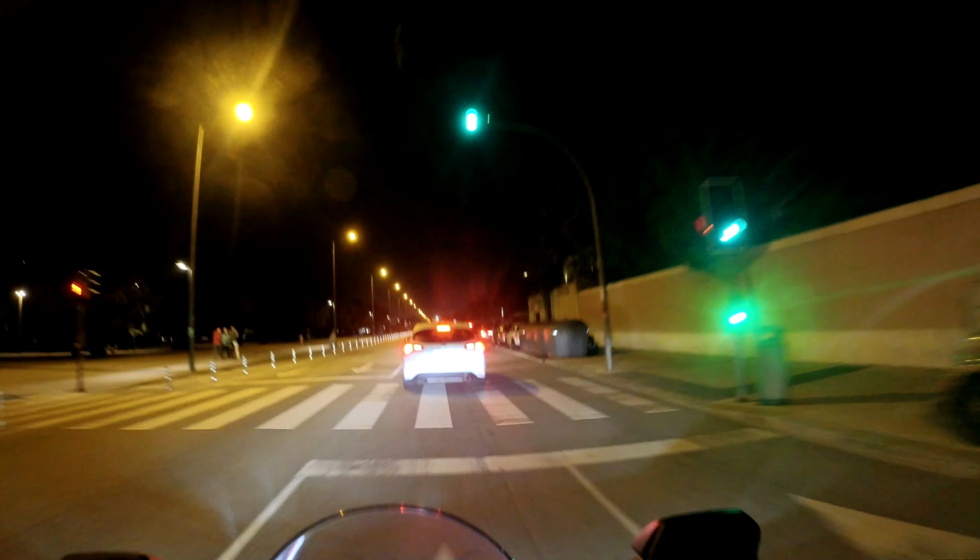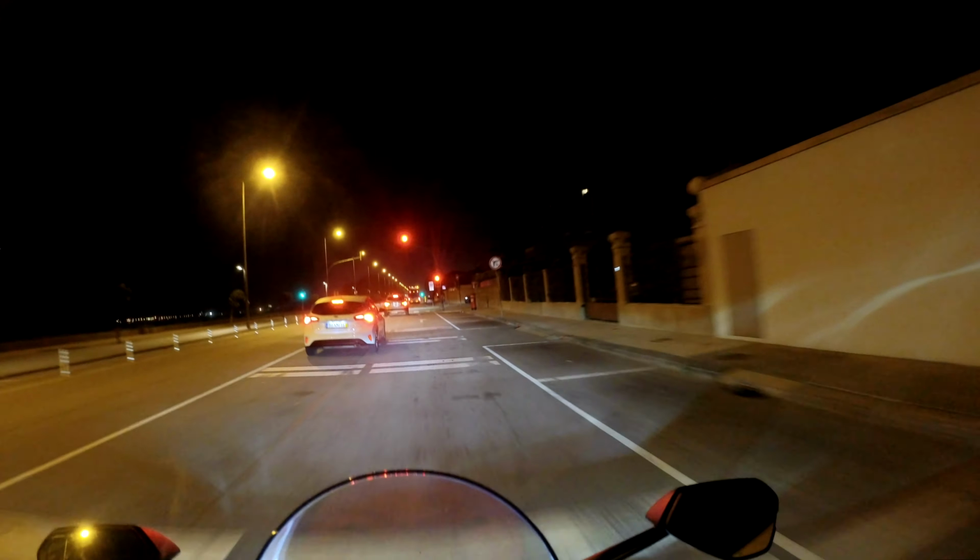The guy almost hit me, stupid guy. And he ran the red. Yeah, he ran the red.